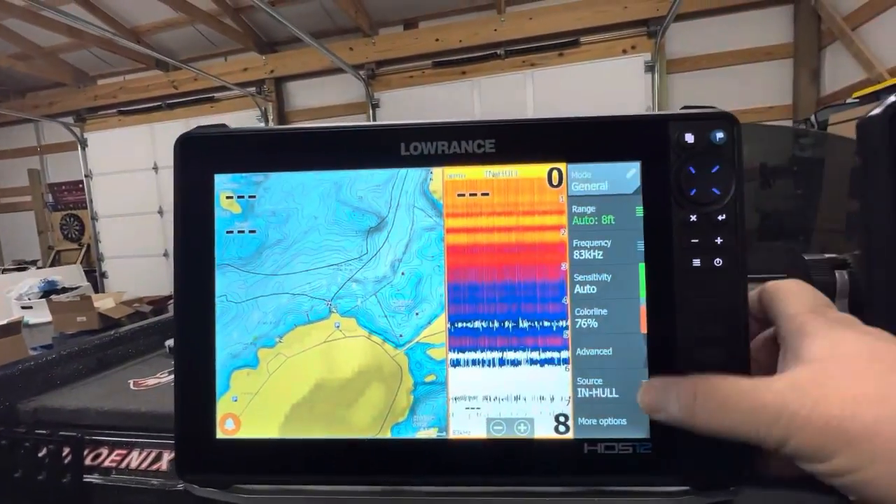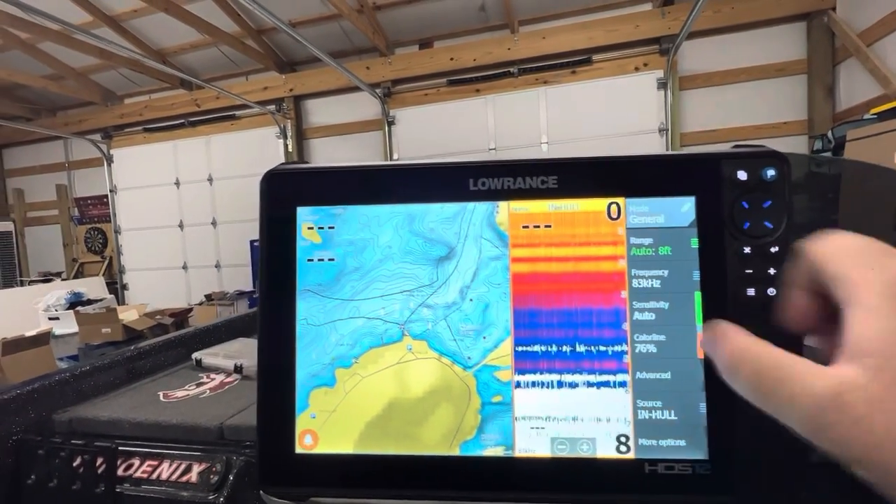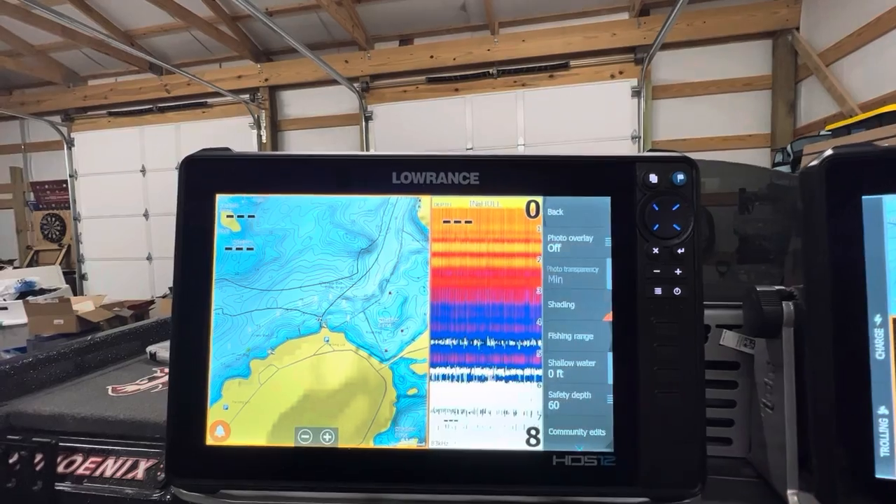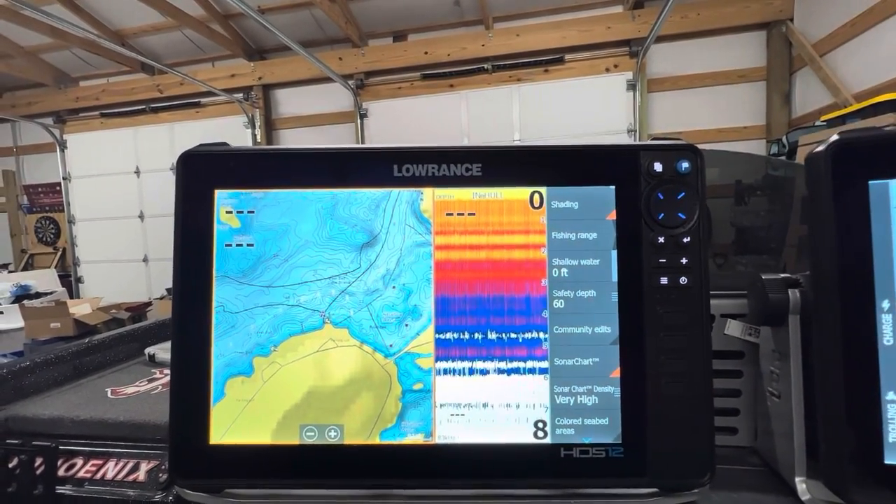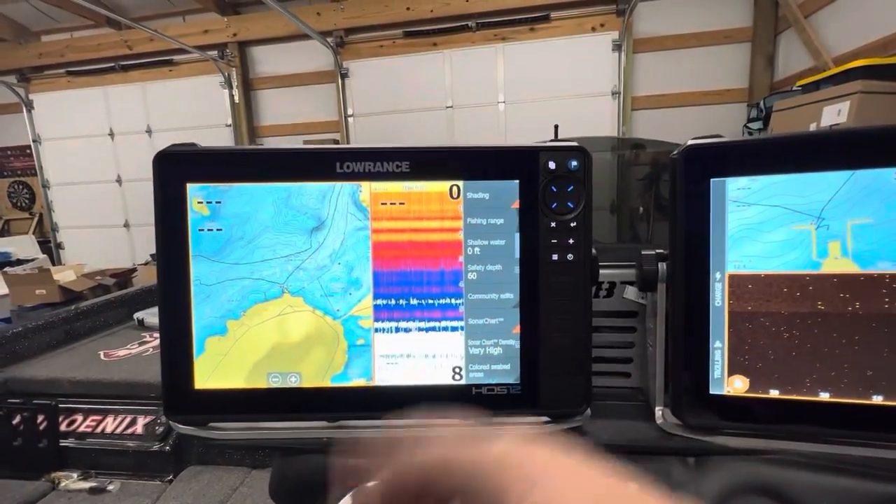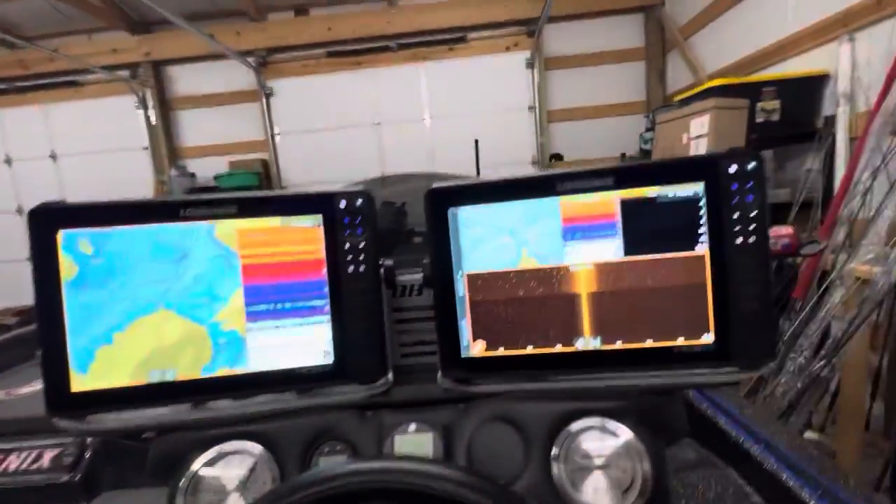All right. The last thing I will mention here is something that I probably have already done. Let's go to mapping here. All right. So I've got my Navionics maps in here. One thing that I always do is go to chart options and I go to sonar chart on. So turning sonar chart on is going to give you more detail if you have Navionics cards in here. So it's 1 foot contours as opposed to the wider contours. So there you go. We are set. These two are perfect. Let's move up to the bow.